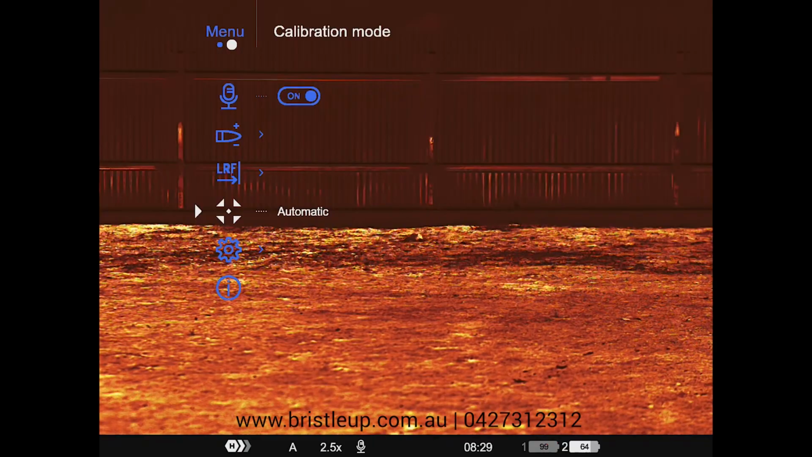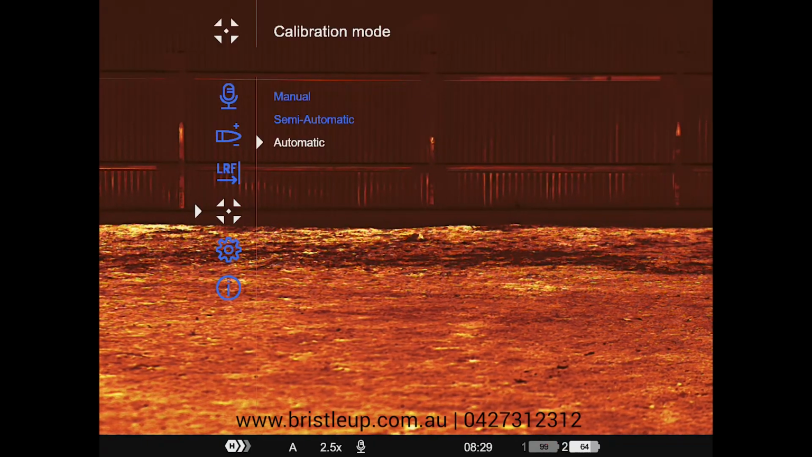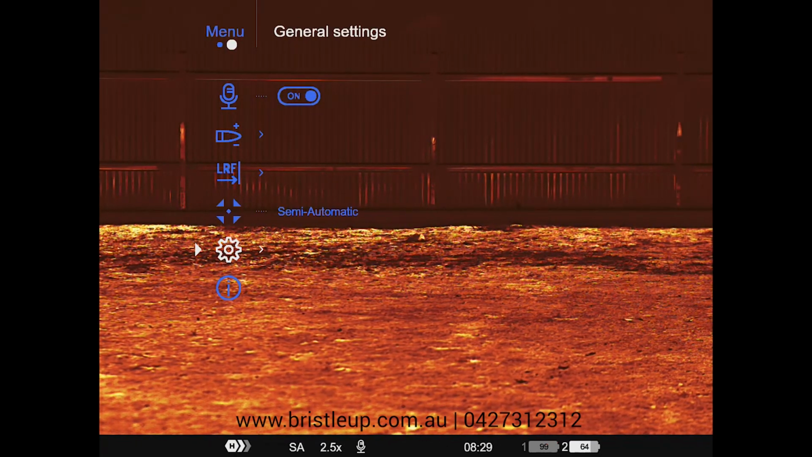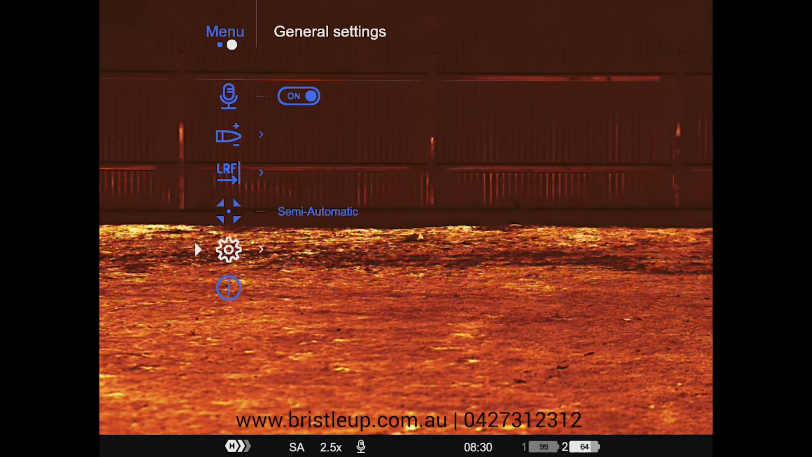Then we've got our calibration modes. Now if we click on this, you can see we have manual, semi-automatic or automatic. I do recommend using semi-automatic. Then we go down and we have our general settings.